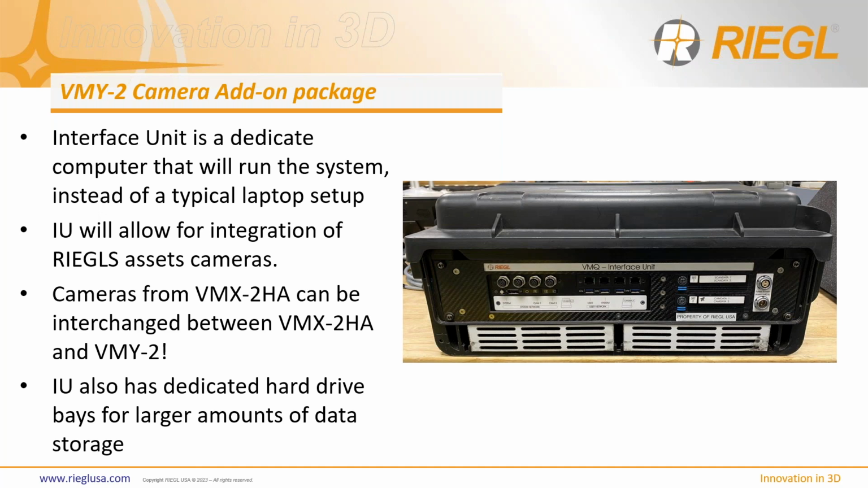So you could use the cameras swappable, interchanged, or just order separate cameras dedicated for your VMY-2. The other selling point is it has the dedicated hard drive bays, just like you would see on a VMX CU box. As you see on the right-hand side of the box there, we have two hard drive bays in there for you to integrate those.